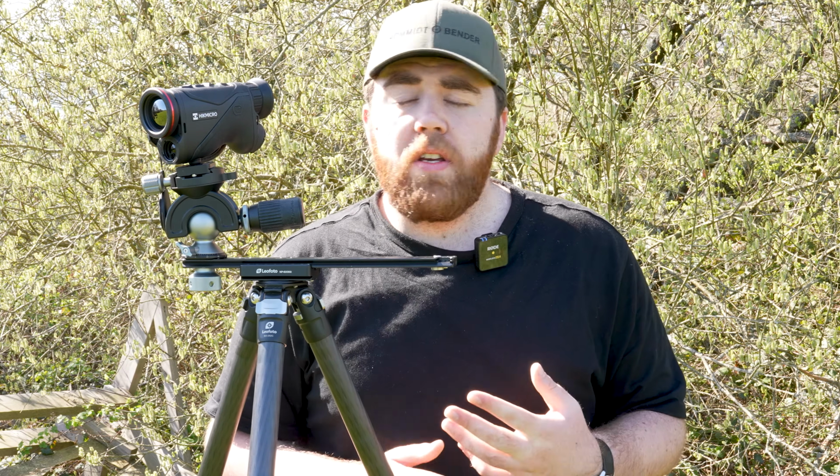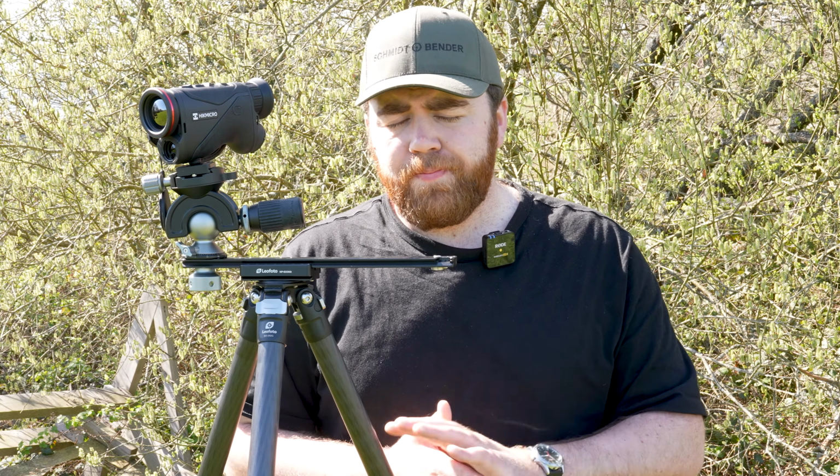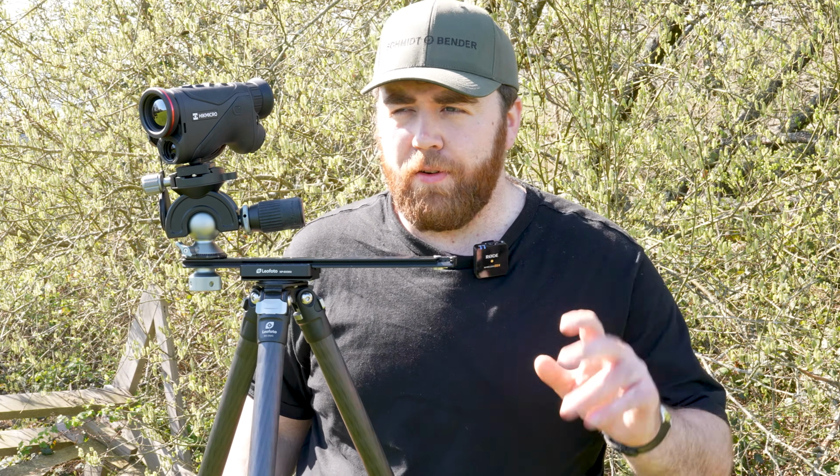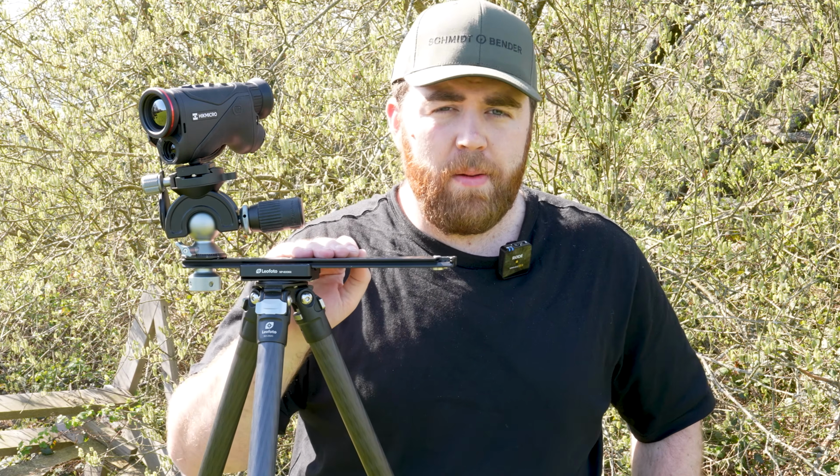So what I'm going to do is our standard thermal test. That is 10 yards to about 150 yards, which I'll be able to prove with the laser rangefinder. Those of you may previously have heard me say it was a 200 yard test. Basically, one of the targets is being used for something else at the moment, so we haven't got quite that far a distance. But you will see just what these thermals are capable of.